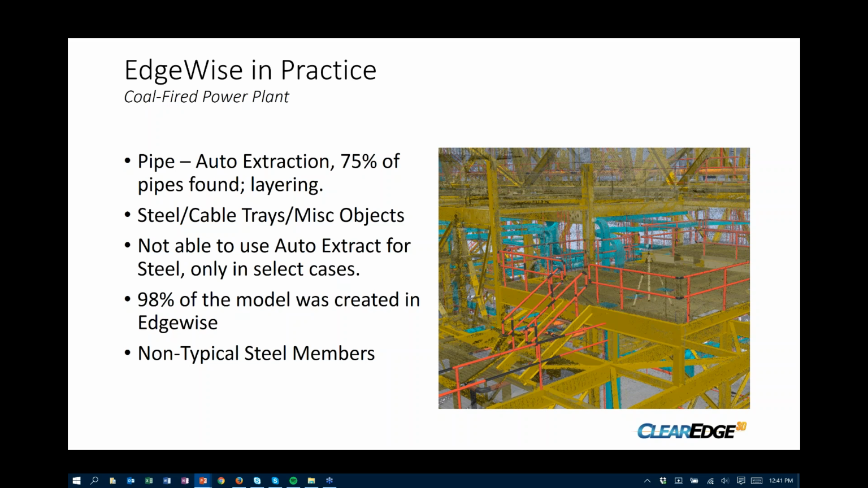We weren't able to use it that often in this project. It kind of works in select cases where you have very repeatable patterns, but it does work from time to time. And we were able to create our cable trays and other miscellaneous objects throughout the project utilizing Edgewise. Here, 98% of the model was created in Edgewise.